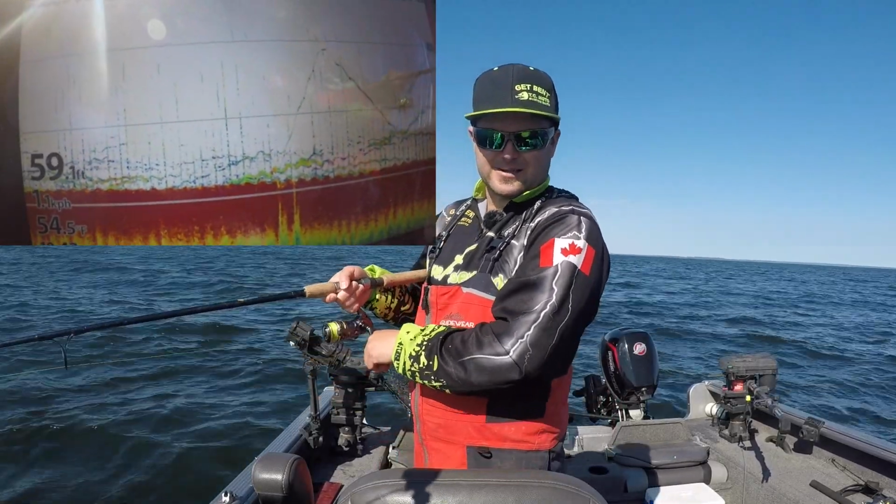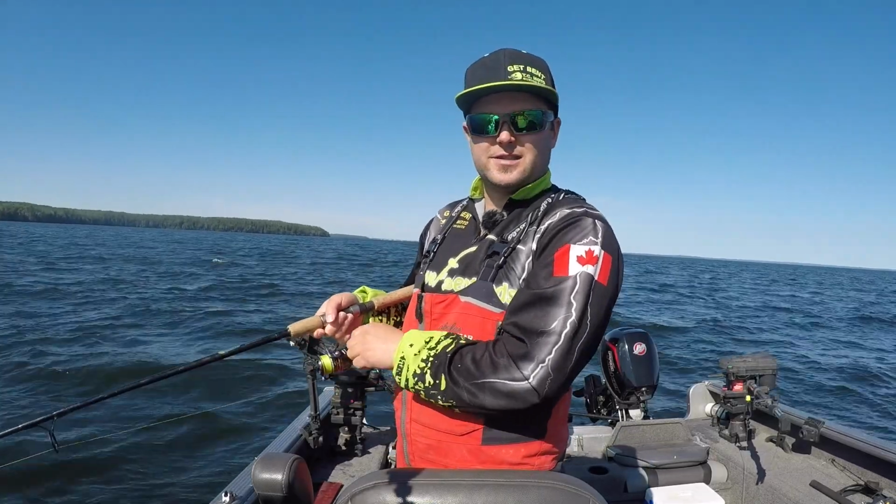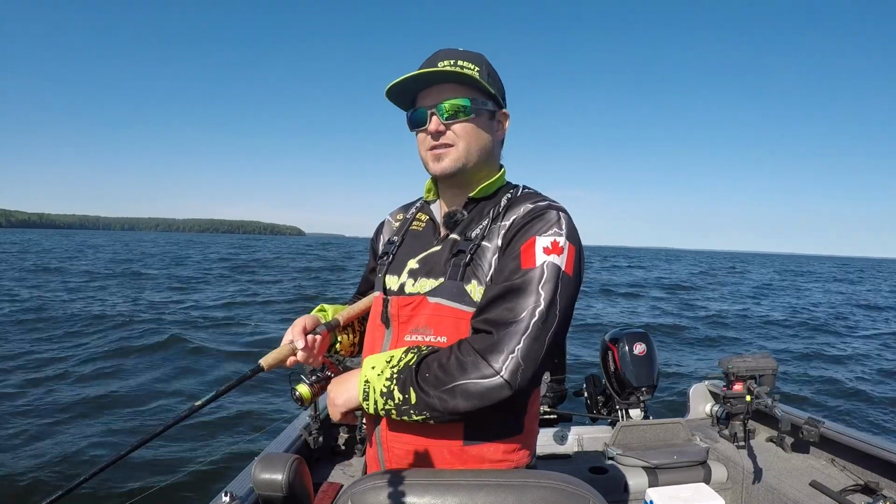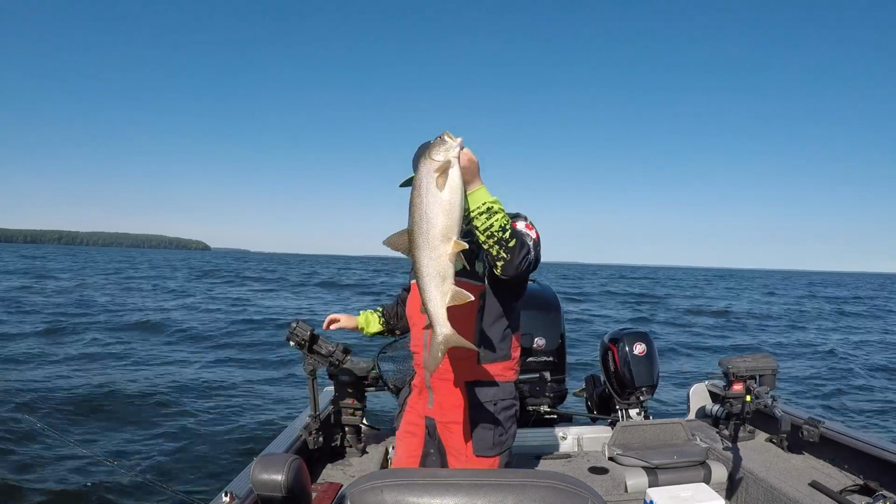Still working that same school, hooking up here and there. Been fishing for just over an hour. This will be the 12th fish from this school. Another little guy on that walleye tube.